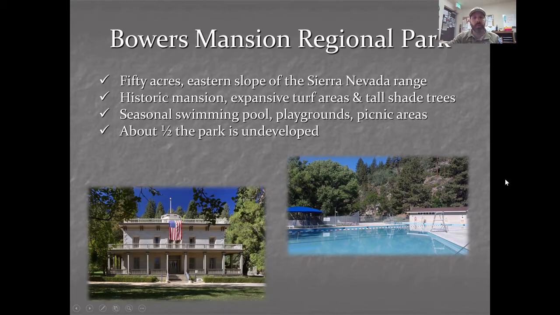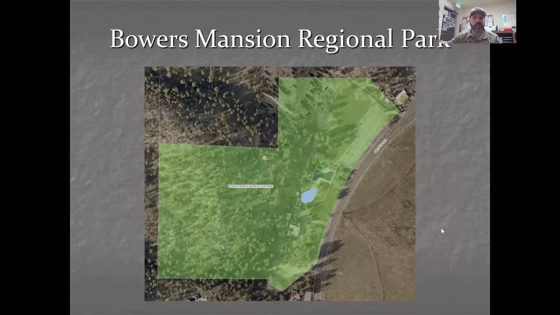So remember that one. This is a map of the park. You can see the park boundaries. I don't know if you can see my cursor moving, but the mansion is right here. The swimming pool is up here, but more than half, all of this on the western side, is the undeveloped part of the park. That's going to come into play in a little bit.